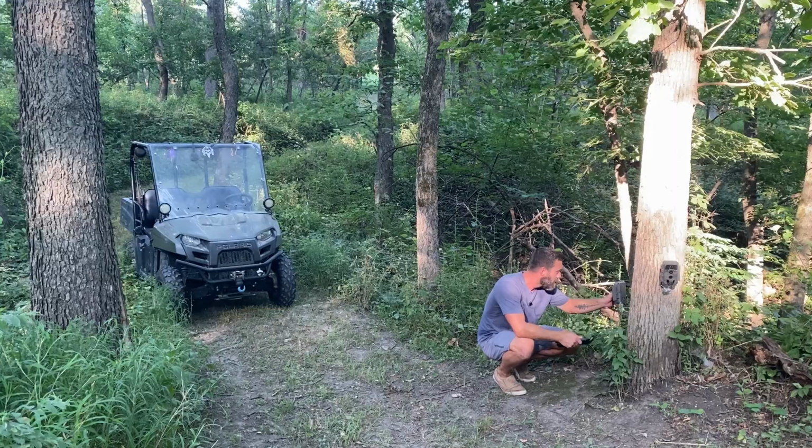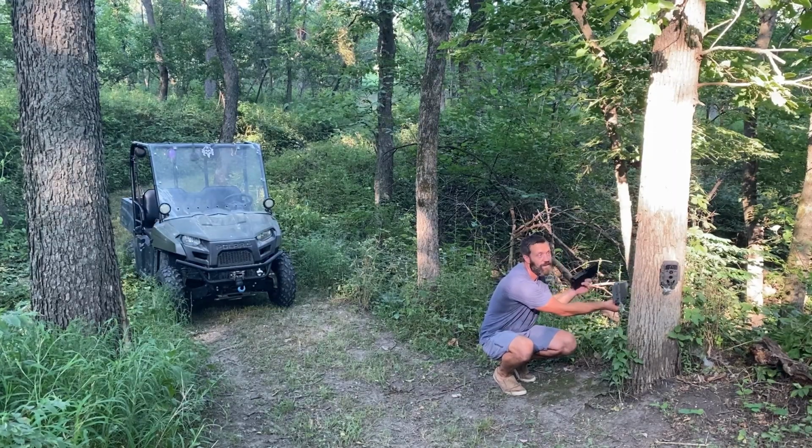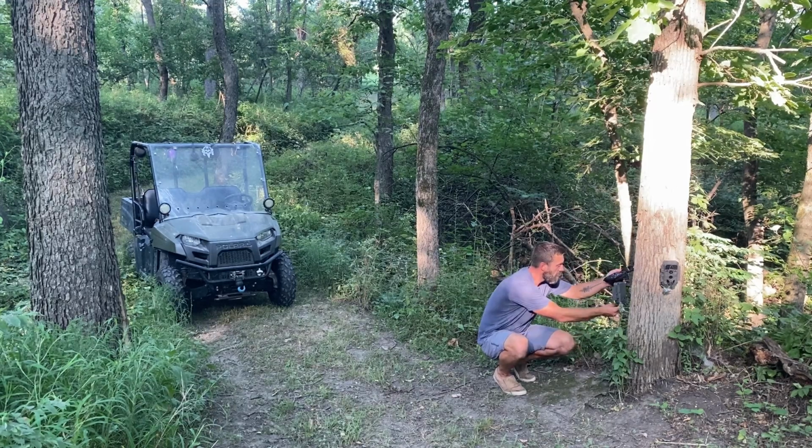This is the crossing. This is what they all use. Everything uses this area. That's why I chose 2 cameras, because I want the ins and outs. I didn't want to miss a single thing here.